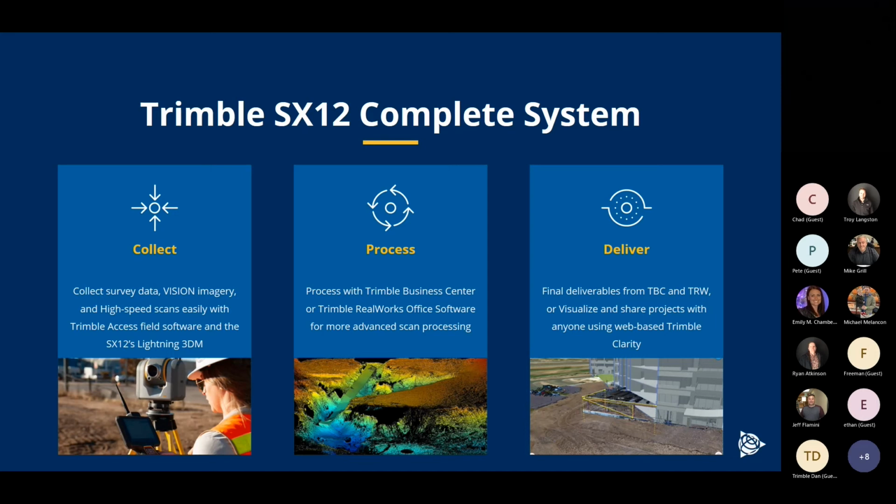And then the mid tier there is the process. So we're going to be looking at Trimble Business Center today as the solution for processing SX12, along with any other Trimble geospatial survey type solutions, as the main powerhouse for that. The data that SX12 collects is possible to go into other packages, but we're not going to really get into the detail of that today, but we just wanted to mention that.